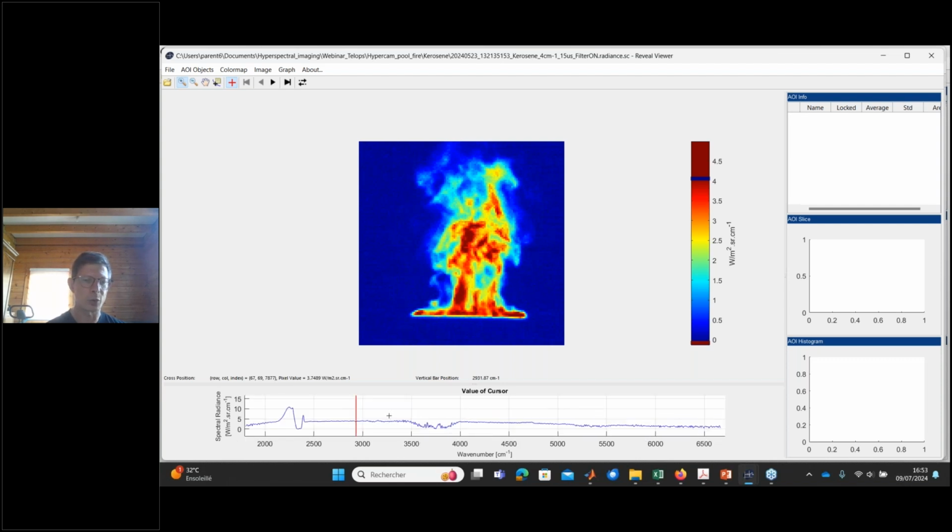If you compare here, the signal is not null. If you consider the methanol flame, the hydrogen flame or the methane flame, there is no signal at all here because the combustion gases cannot emit in this part. It can emit here CO2, in this part H2O.